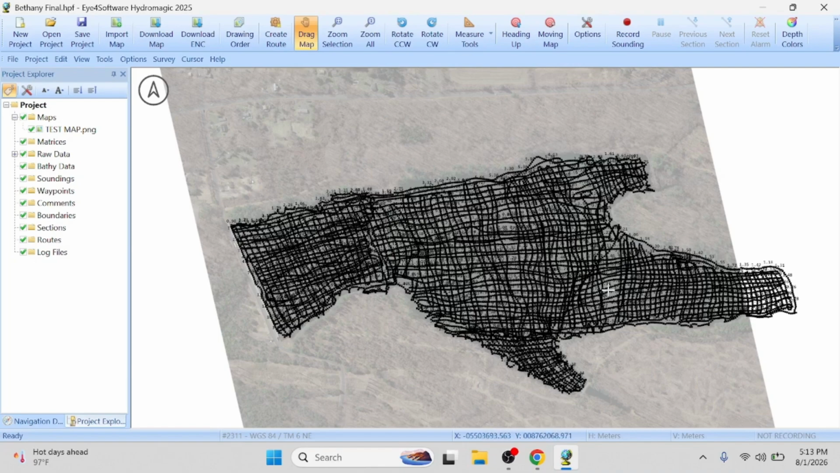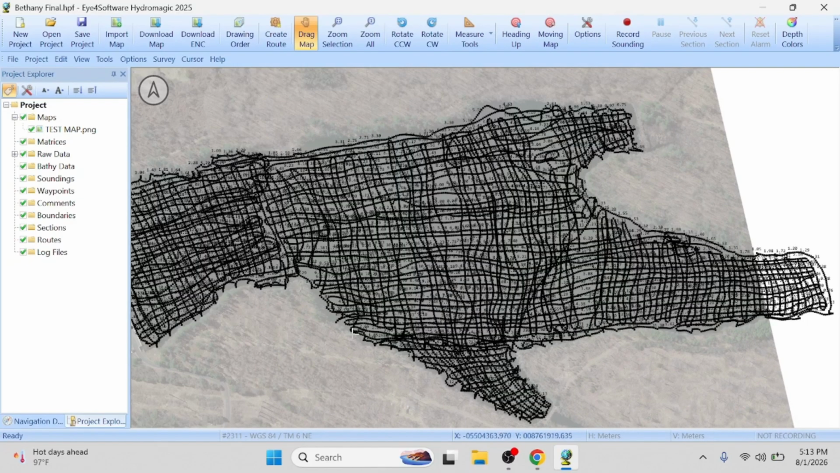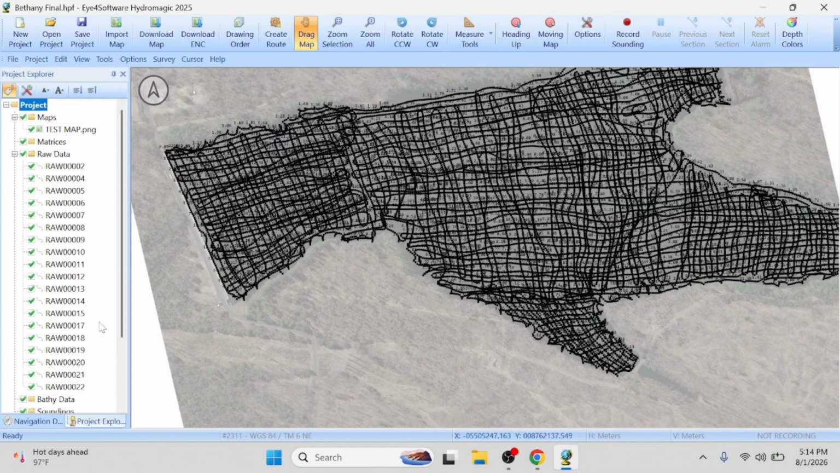The survey lines, tons of survey lines. He did this with the Bathycat manually, and there's just so much data. He did a great job, both directions. This was a sediment survey. We wanted to see what was going on. So I went through earlier, and he had a whole bunch of raw data files.